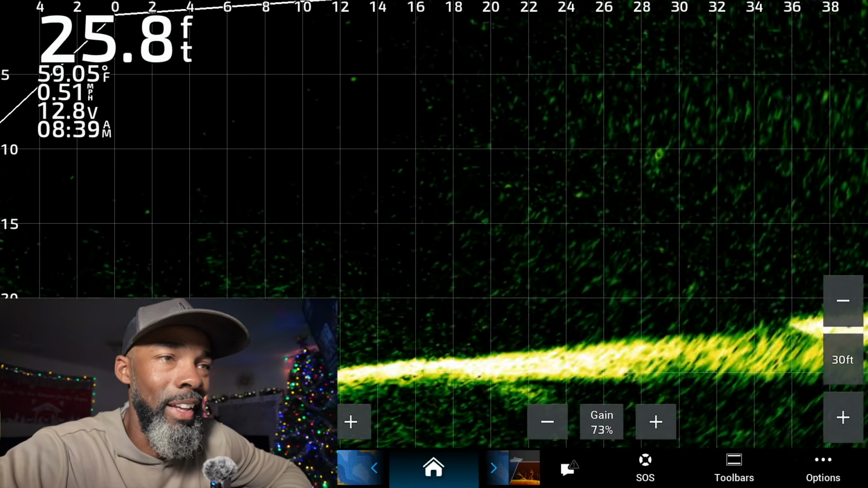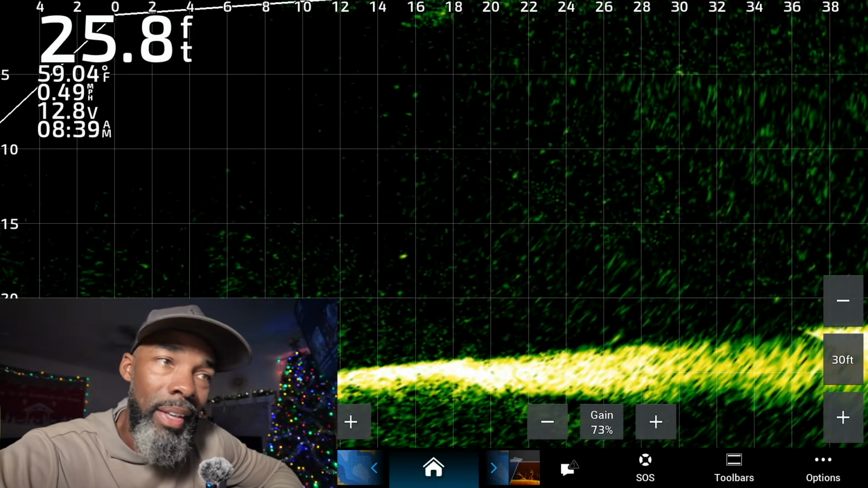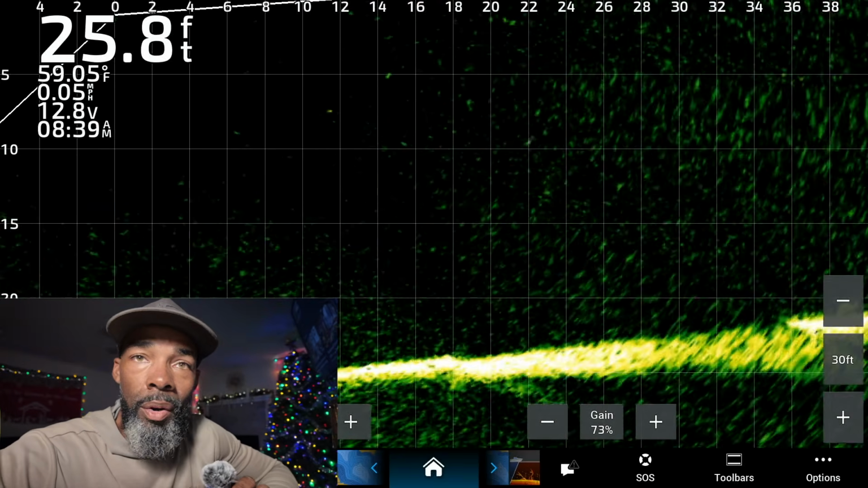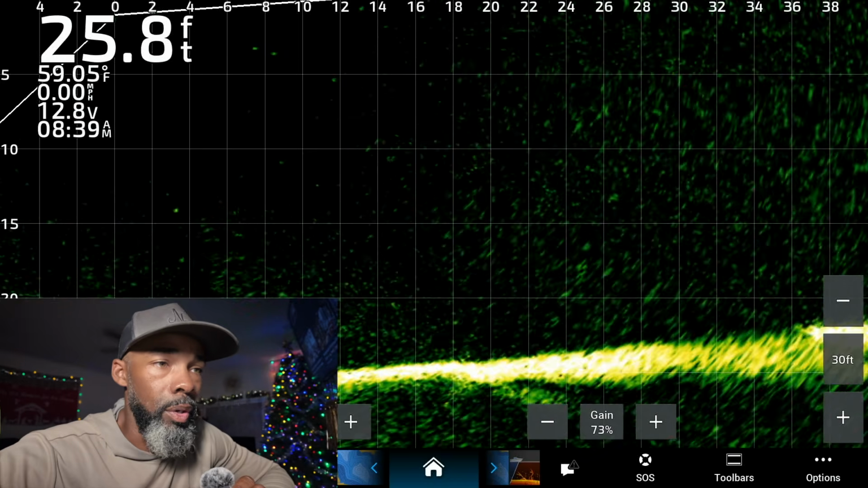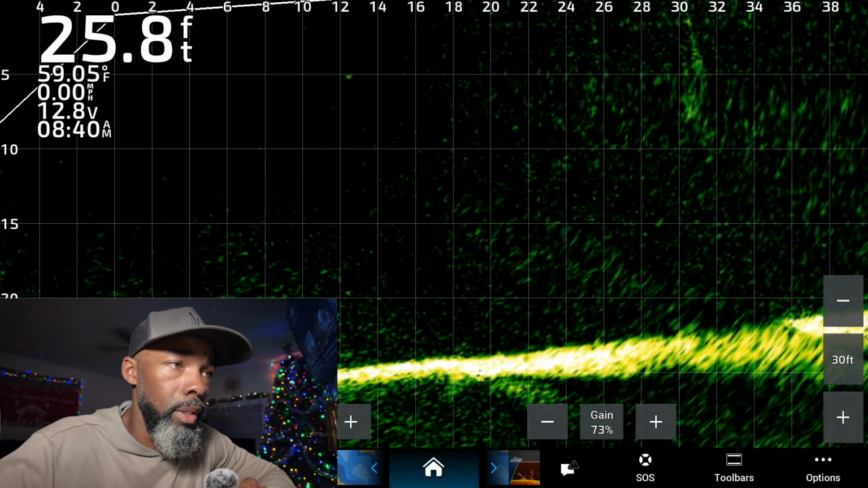Ooh, nailed it at the 28-foot mark. That was perfect. Picture perfect right there. Not much to improve on that one. That was well executed. Super great response to the bait by the fish. Great boat control there. Great bait control there as well. Can't beat that. Good stuff.